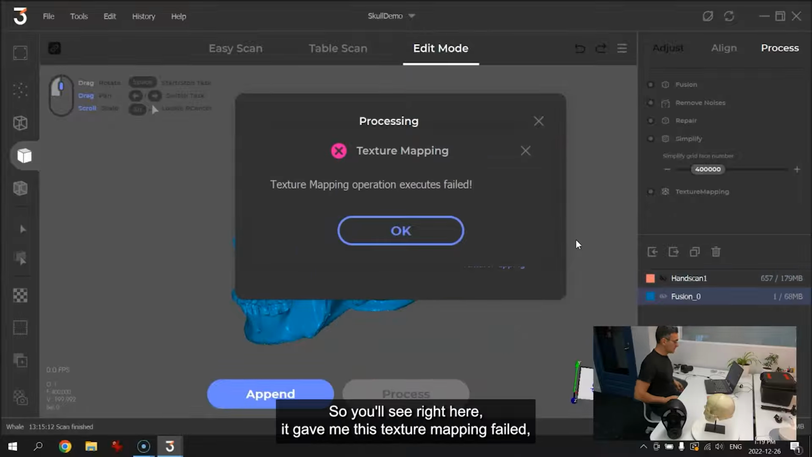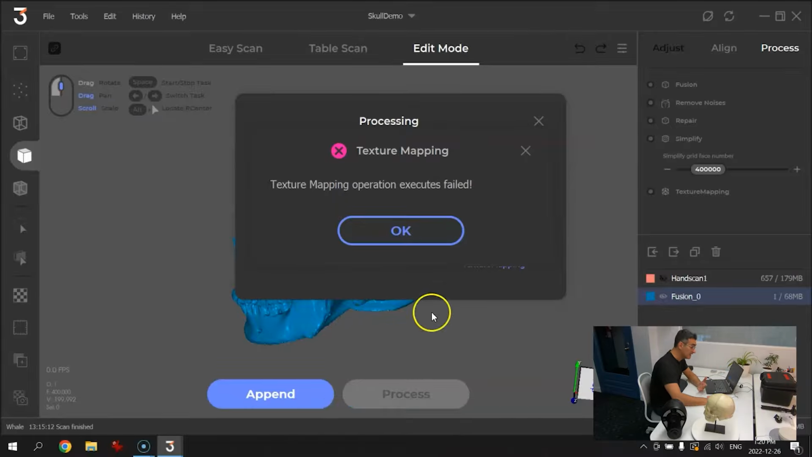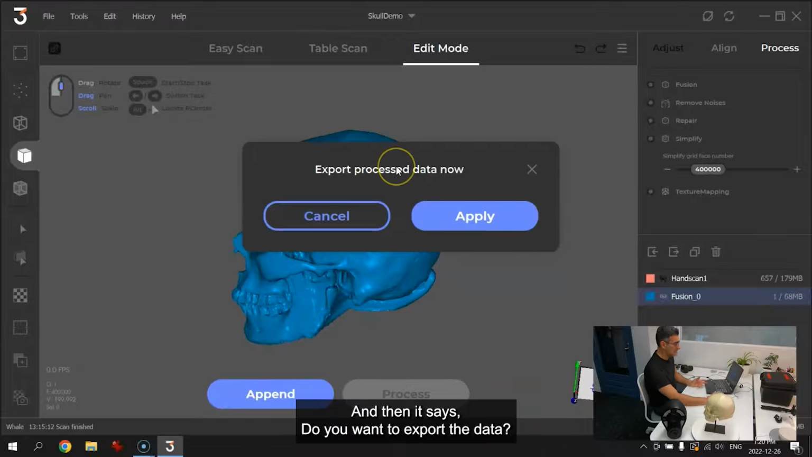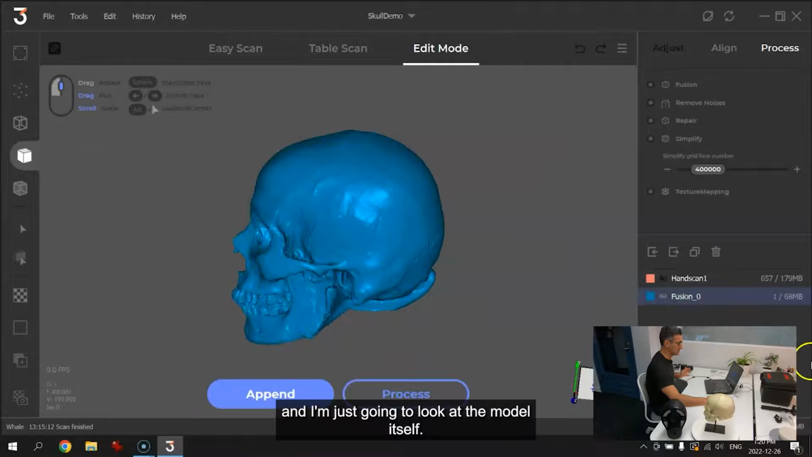Okay, so you'll see right here, it gave me this texture mapping failed. So it wasn't able to complete the texture mapping. And this has happened a couple times before. So as one area of improvement, I think the texturing has to be improved or become more robust. There's something going on here with the texture maps, and I don't know exactly what that might be. But I'm gonna hit OK. And then it says, do you want to export the data? Well, I don't want to export this right now, so I'm just going to hit cancel and look at the model itself.